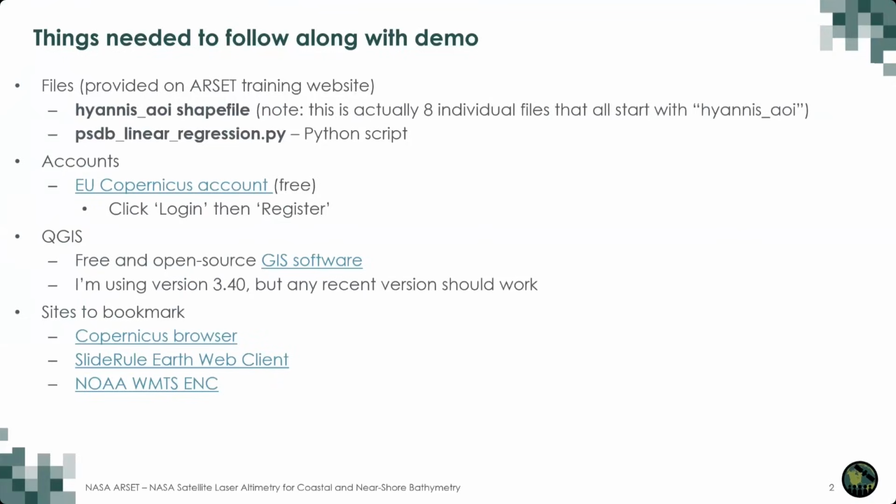If you haven't already done so, you also need to set up an EU Copernicus account in order to be able to download Sentinel-2 imagery. You'll also need to download and install QGIS. That's free and open source GIS software that we're going to use in this demo. And then there's 3 sites that you want to go ahead and bookmark. One is the Copernicus browser. The second is the SlideRule Earth web client. And then the third is the NOAA Web Map Tile Service electronic navigational chart.